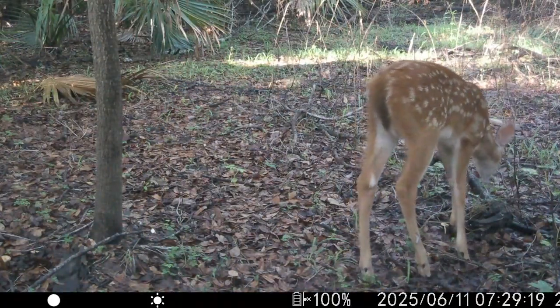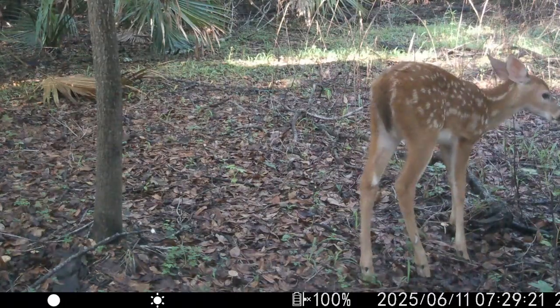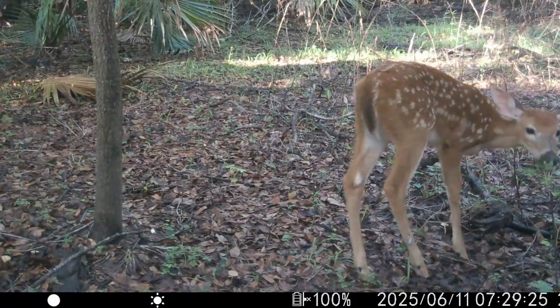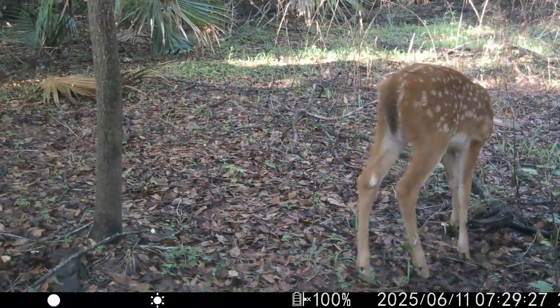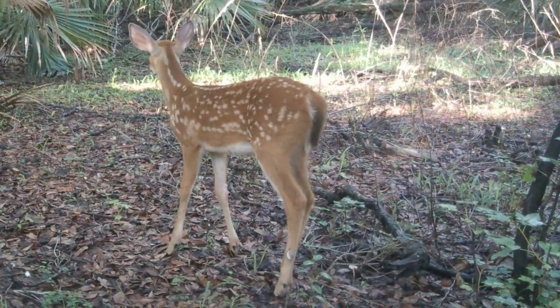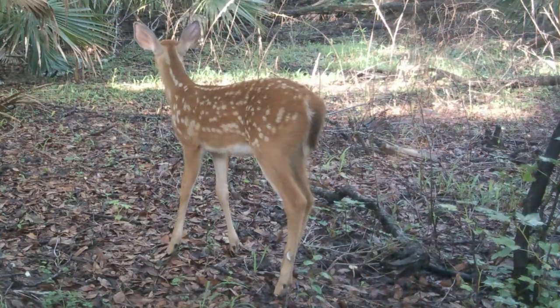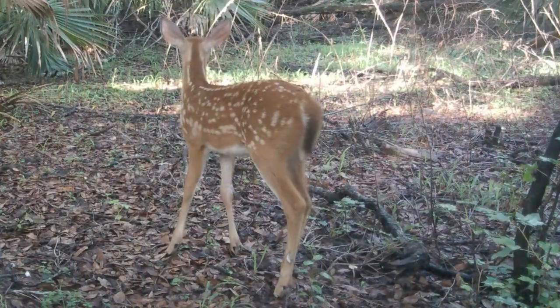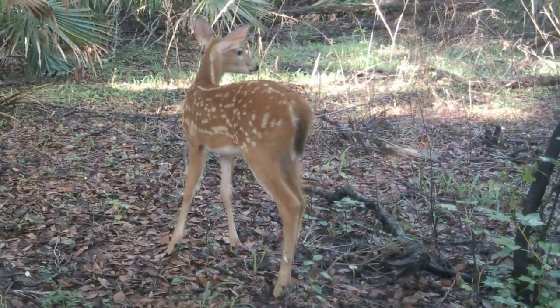Yeah, just for that reason I say I don't think it's ever seen a trail camera. Still a little unsure. They're so pretty with the spots. I just wanted you guys to take a moment to look at the spots on these deer.